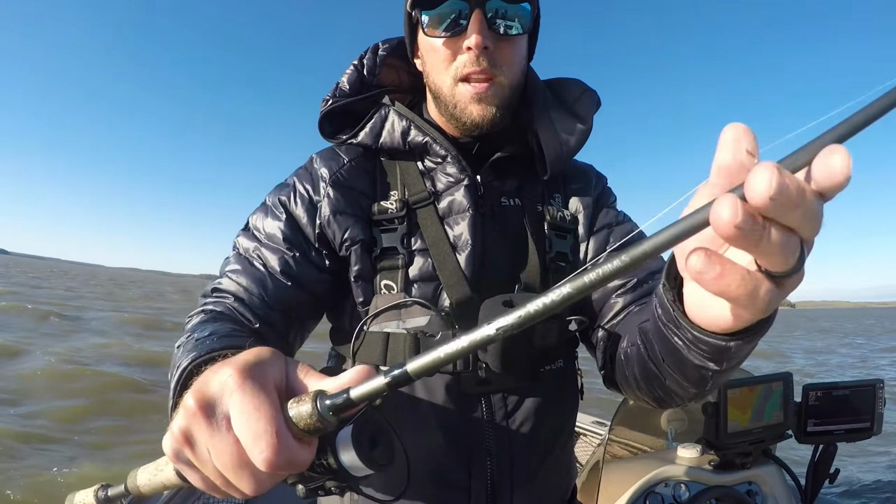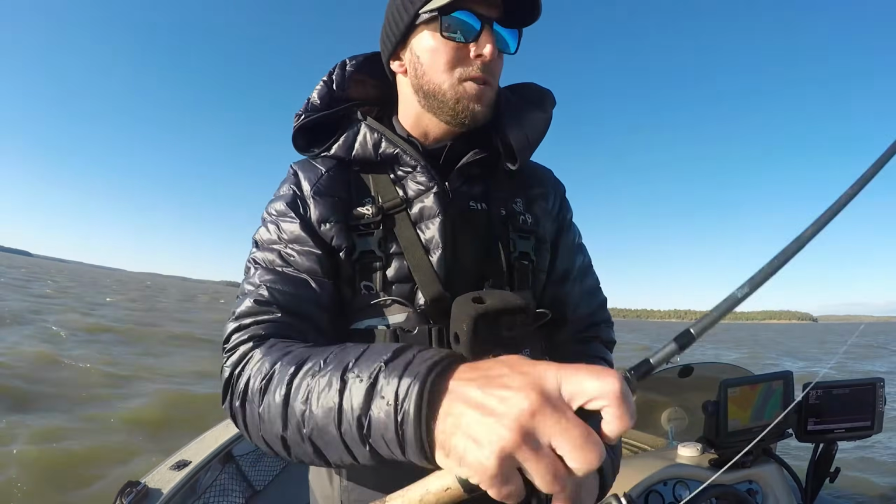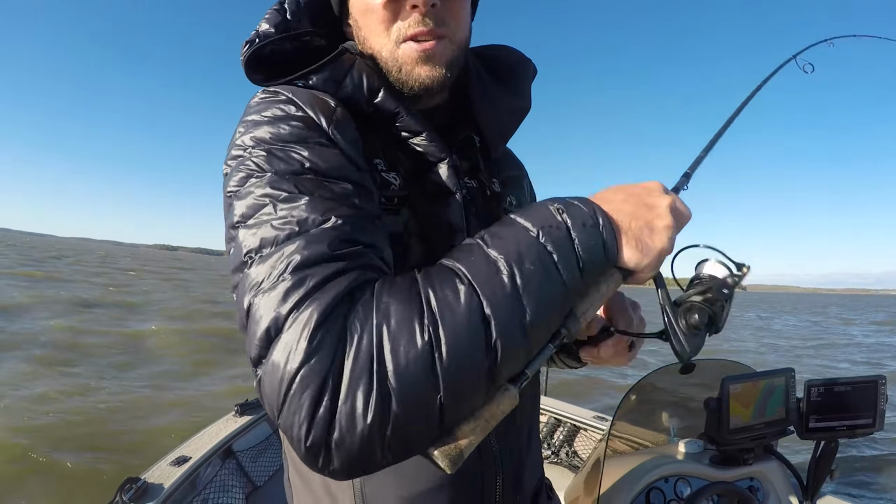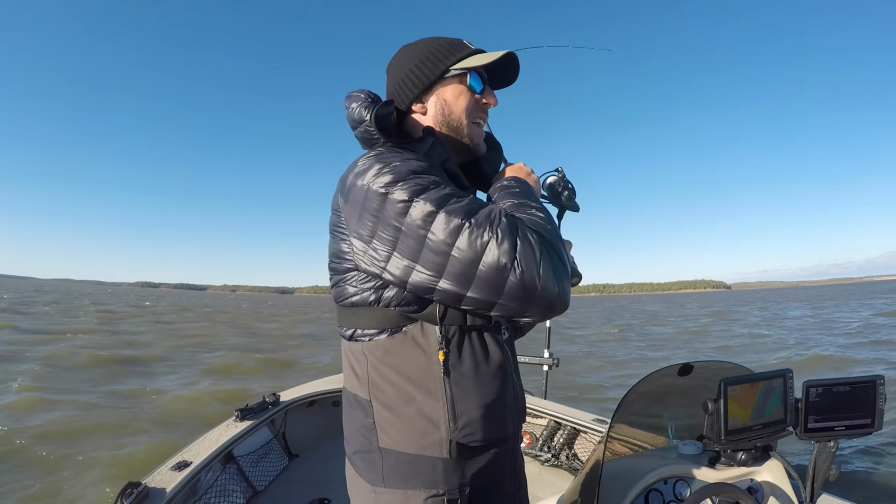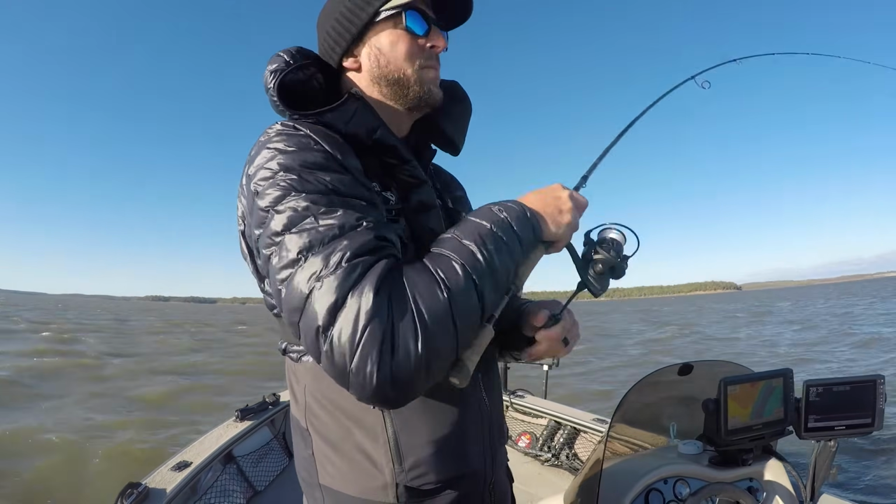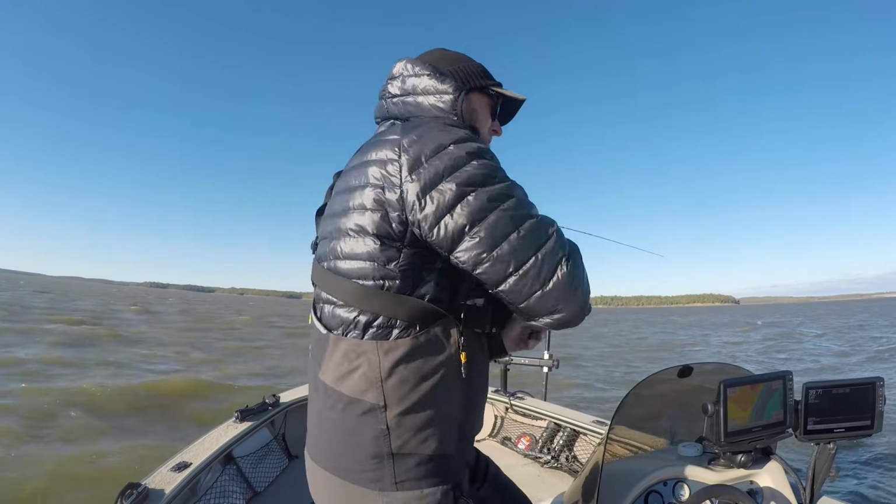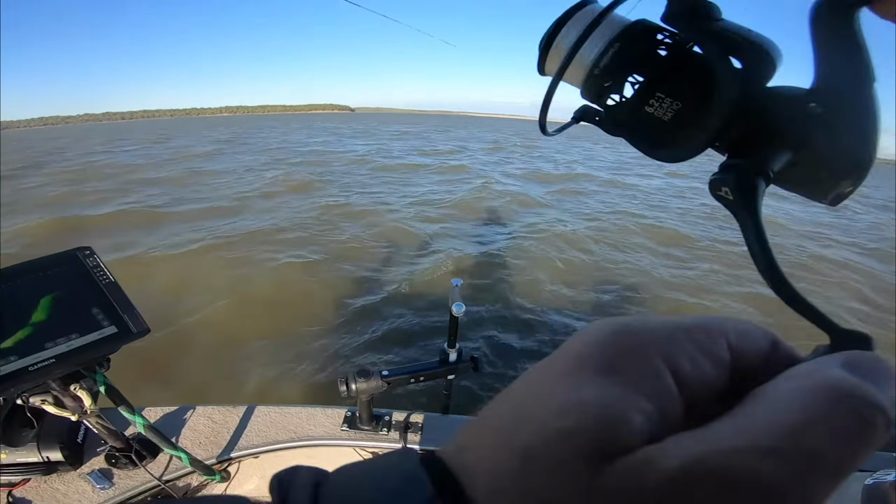This is a 7.3 medium light Fox River rod. Absolute favorite spinning stick, especially for stuff like this. Longer spinning rods are key because you can make a long cast, and I just can't keep these fish off my swim bait. So that's about all I've got to say about the tackle that we're using.